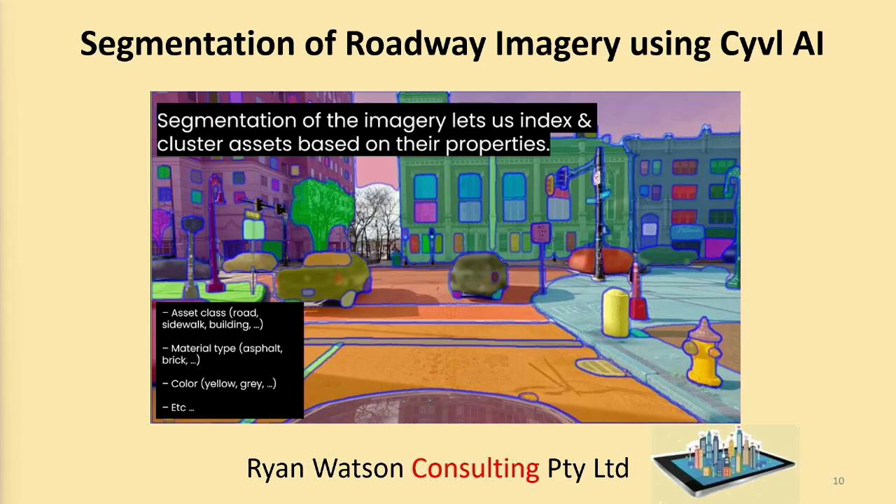The asset classes might be road, sidewalk, building, or material type: asphalt, brick, or colour: yellow, grey, etc. We're still learning what this system does. I think maybe the software might be proprietary, but the work that we're doing is using open source software.